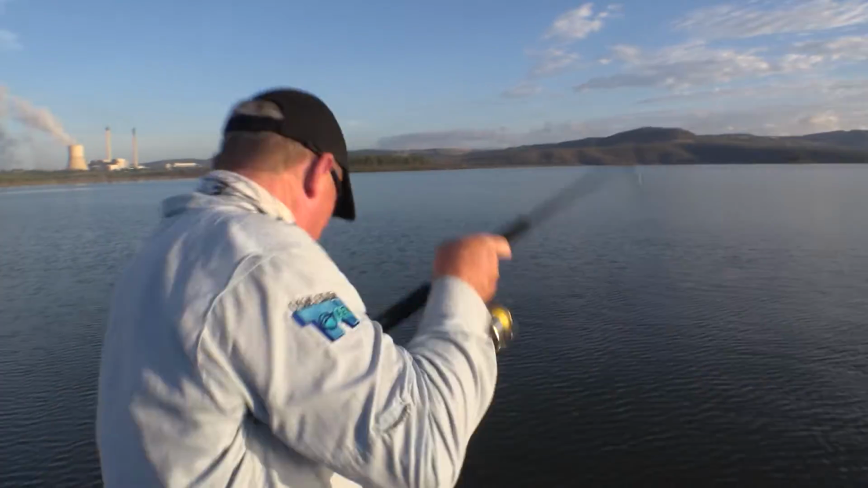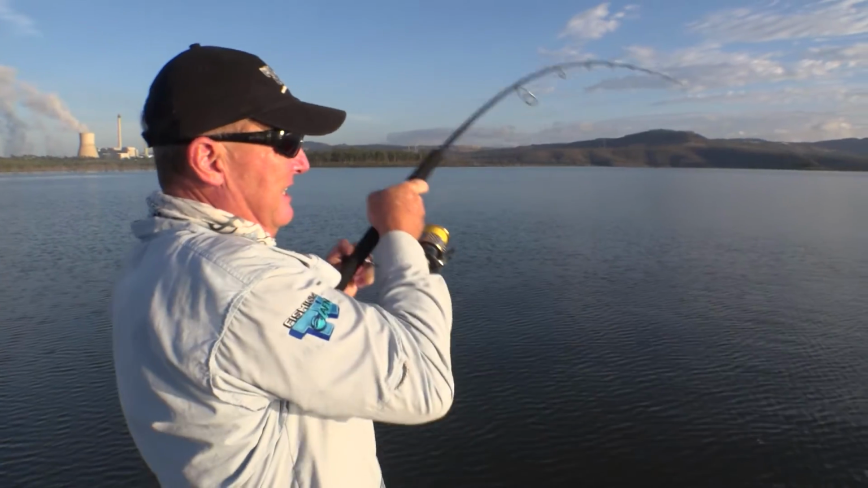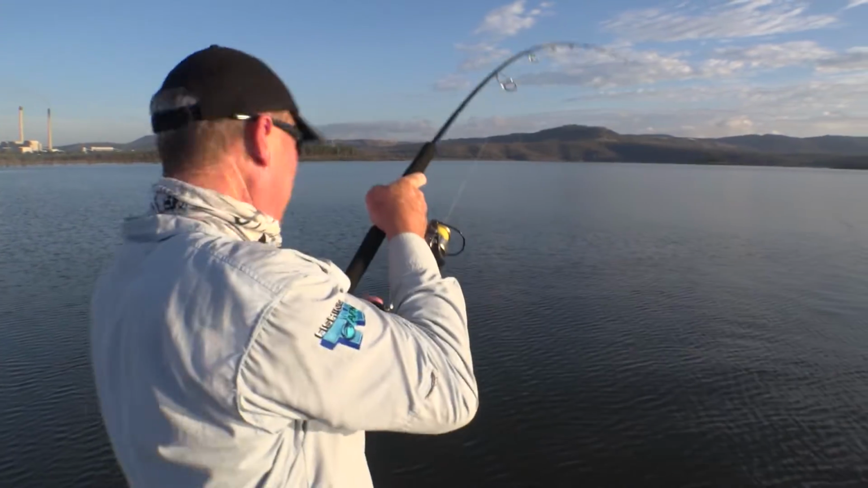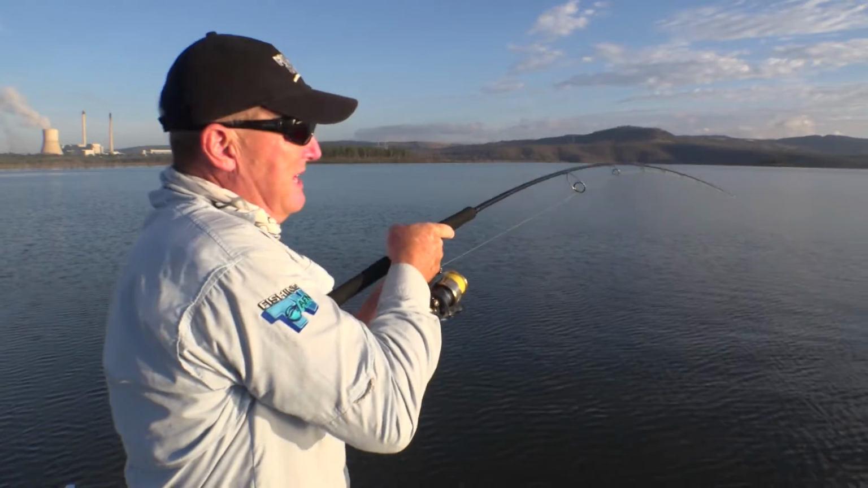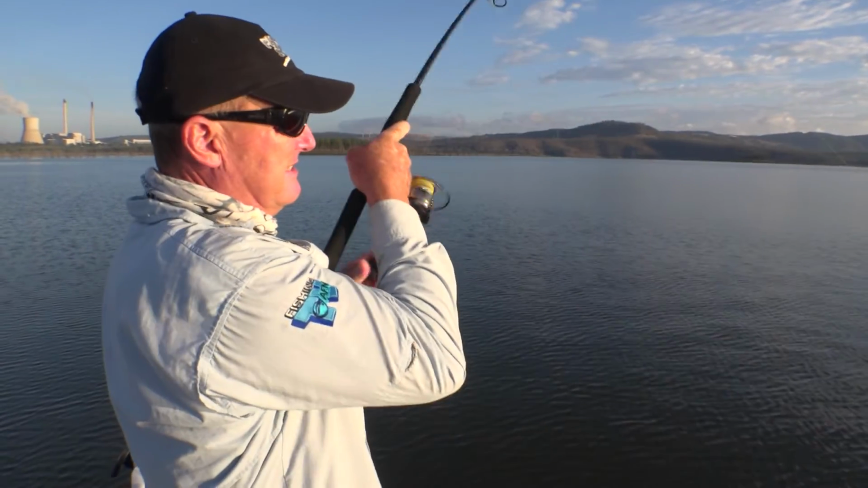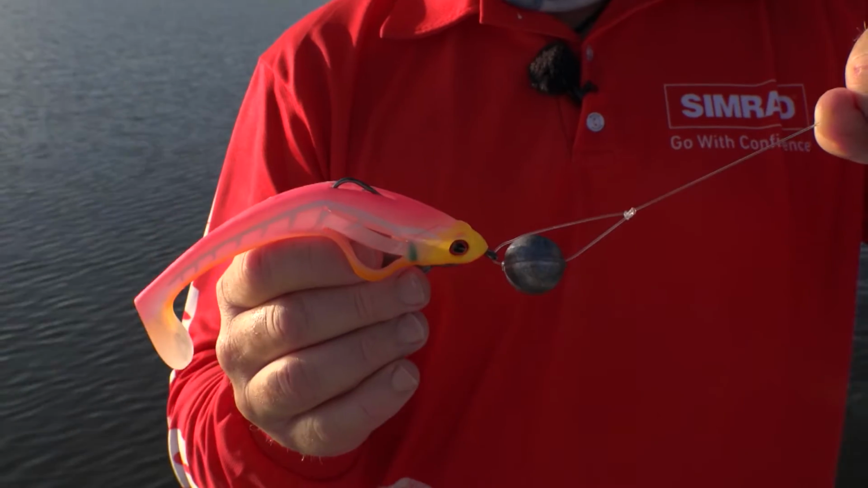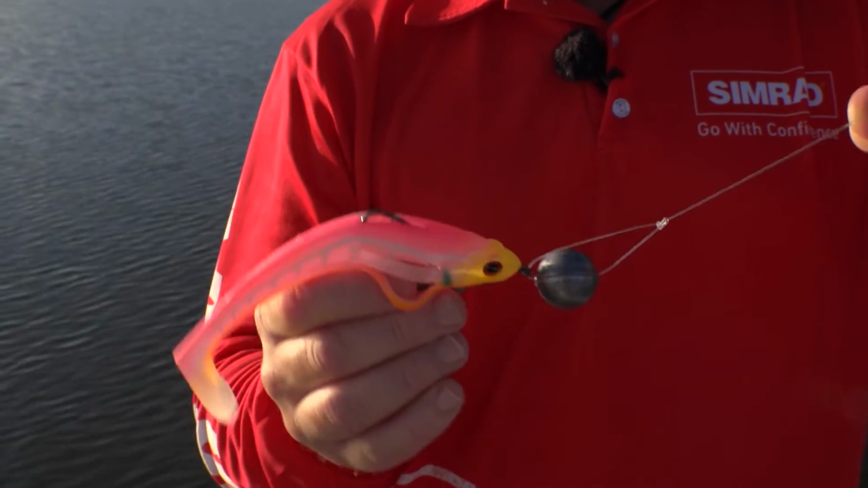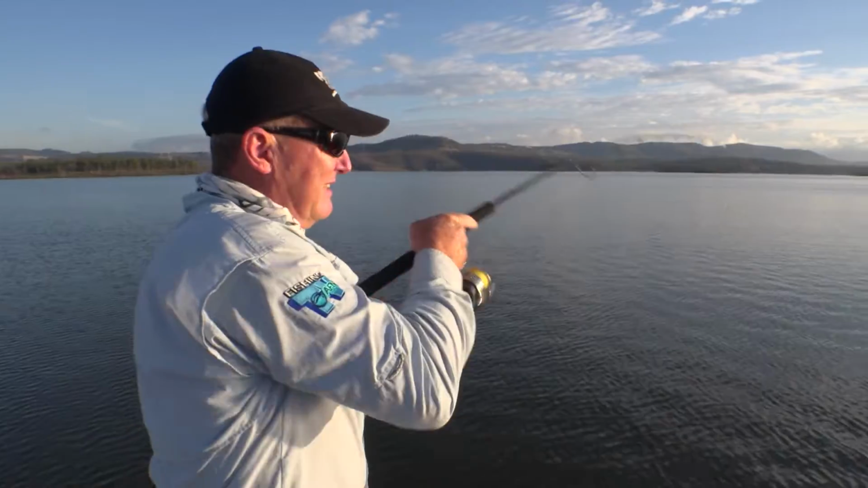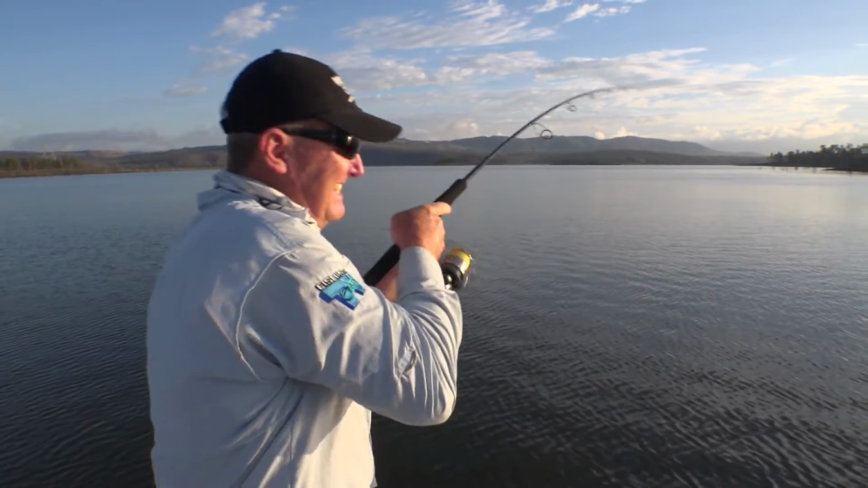What we've done is, with the hard bodies we've had out, we thought we'd throw a plastic out. One of Jason's go-to methods, especially when he uses them on the bass, is to offer something that's not rattling and quite subtle. So we've just rigged up that big plastic with a big ball sinker to give it some weight, and it's been absolutely clunked.